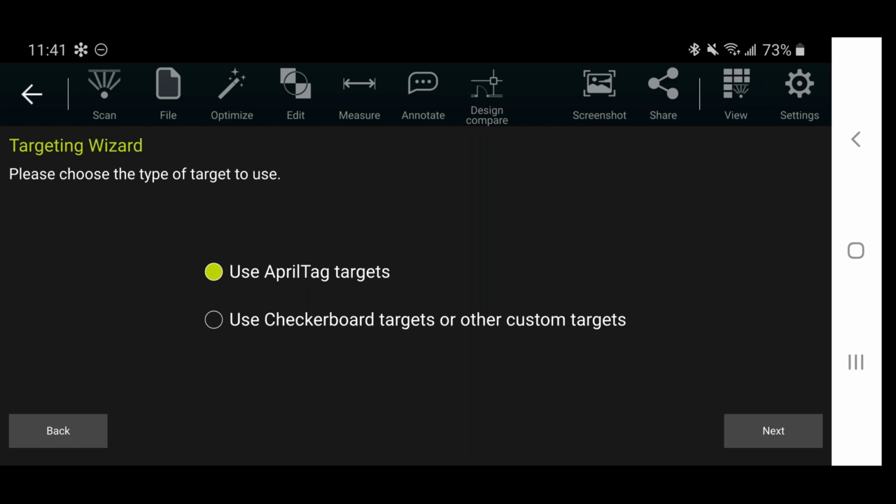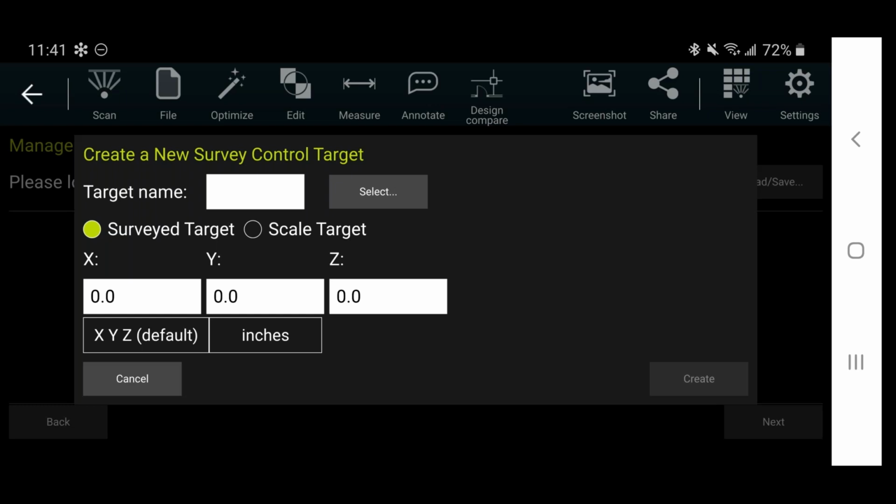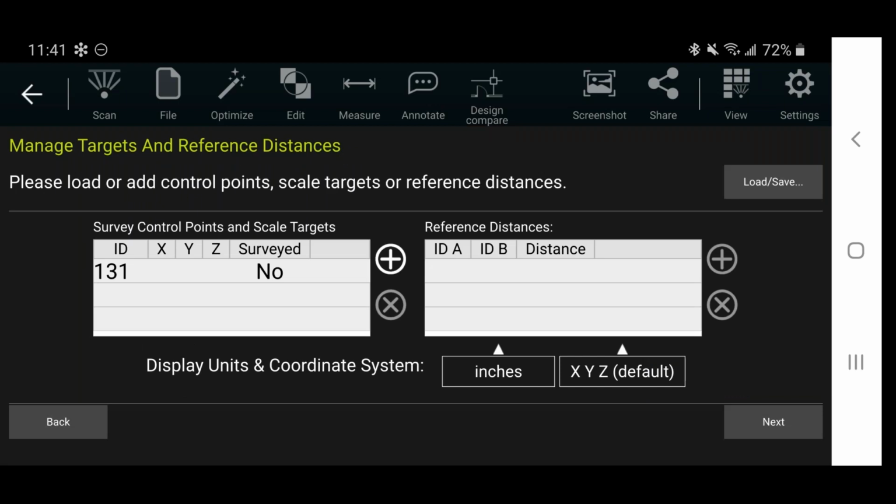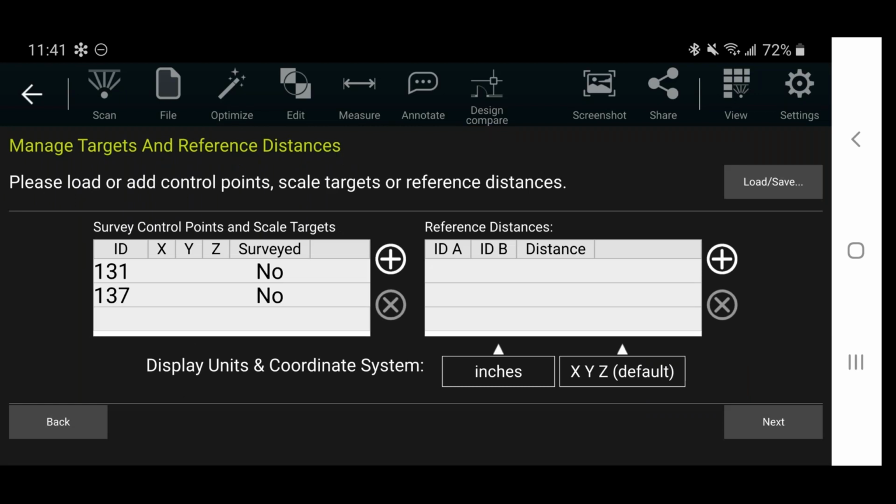So I want to use AprilTag targets for my measurement, and I'm going to add the 2 targets that I measured. So I select the plus button on my screen, and then it'll automatically recognize any AprilTags that I captured. If I hit select, you'll see live here that it recognizes those 3 tags. So I'm going to create 131 as a scale target, which means I only have a distance, not a coordinate for it, and create, and then do the same thing for target 137 as a scale target, create.